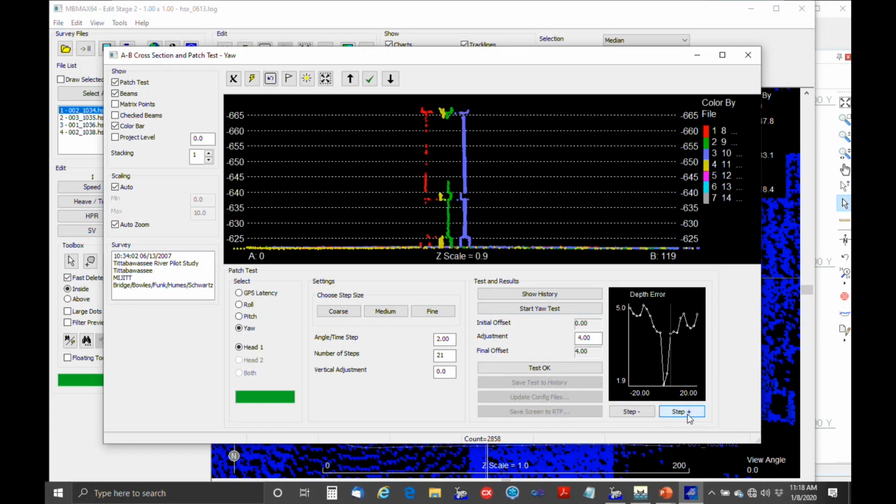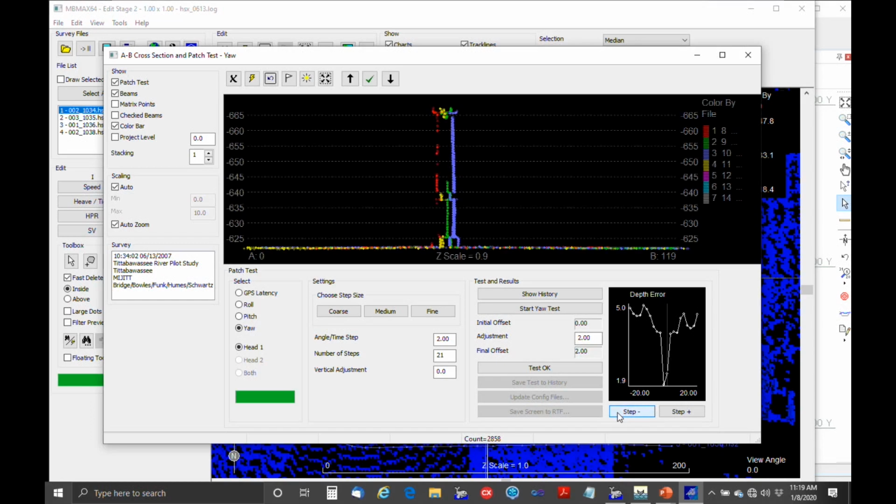I guess the thing to remember is that the patch test was originally designed for bathymetry, and we've adapted it to work for topography with the laser scanners, but we've got really more work to do, I think, and it's on the list to improve this LiDAR system patch test. But you can see how the base is separating as the yaw changes.